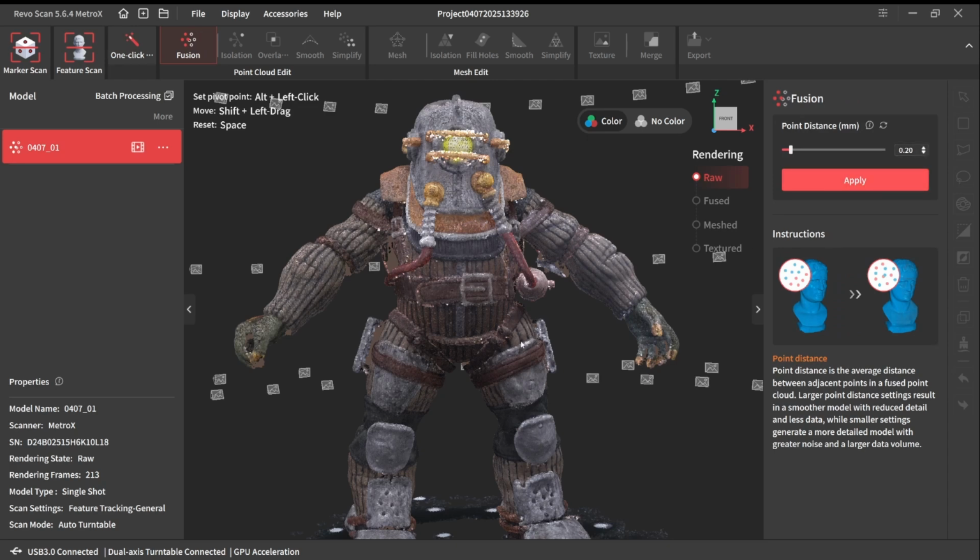We could fuse this as fine as 0.05 millimeters point distance. That's insane. You've got to think about how small a millimeter is in general. A fifth of a millimeter is plenty for a model like this. And when you start getting really fine, like 0.1 and lower, your polygon count is going to increase almost exponentially.